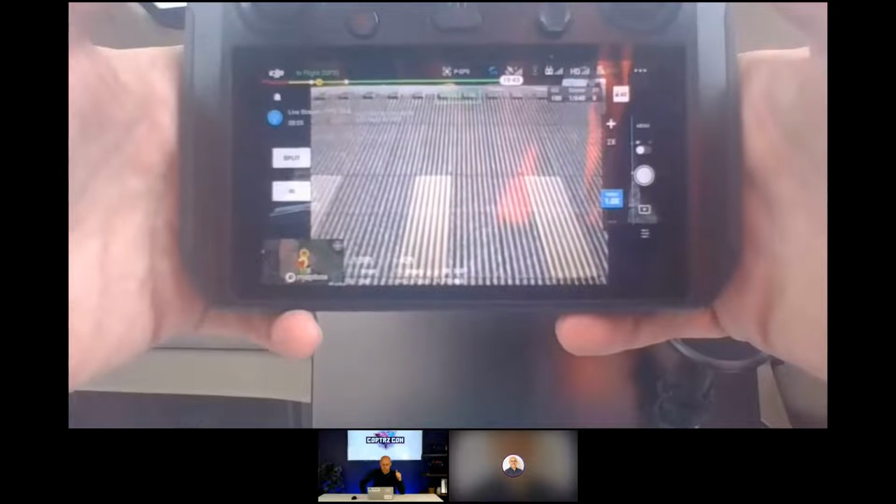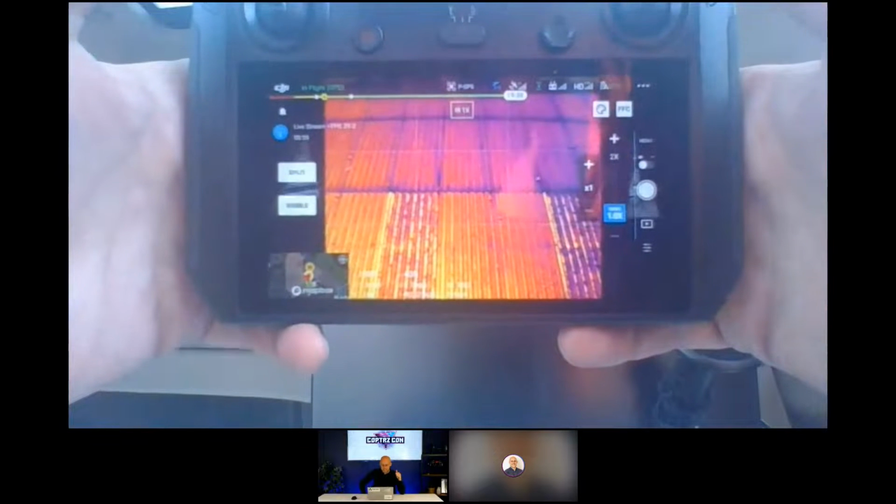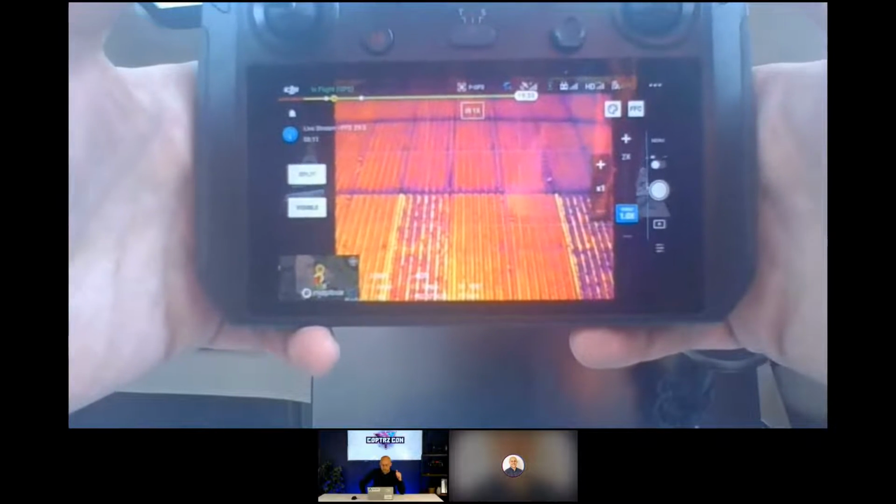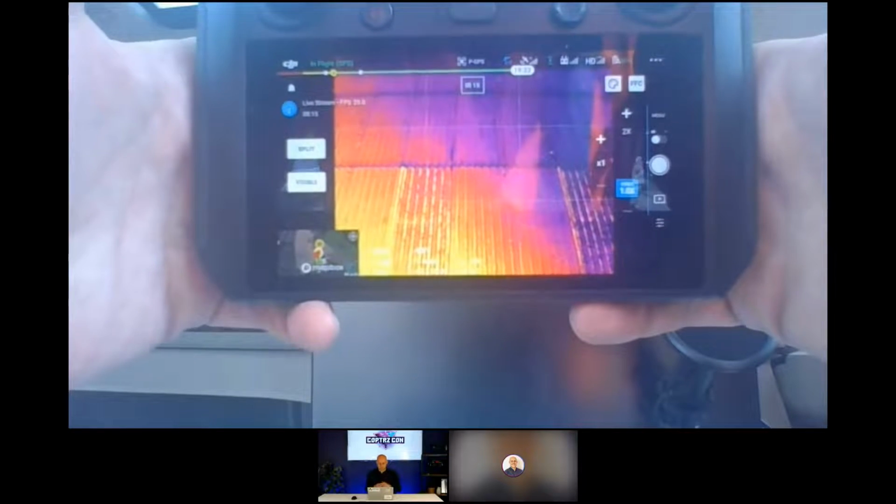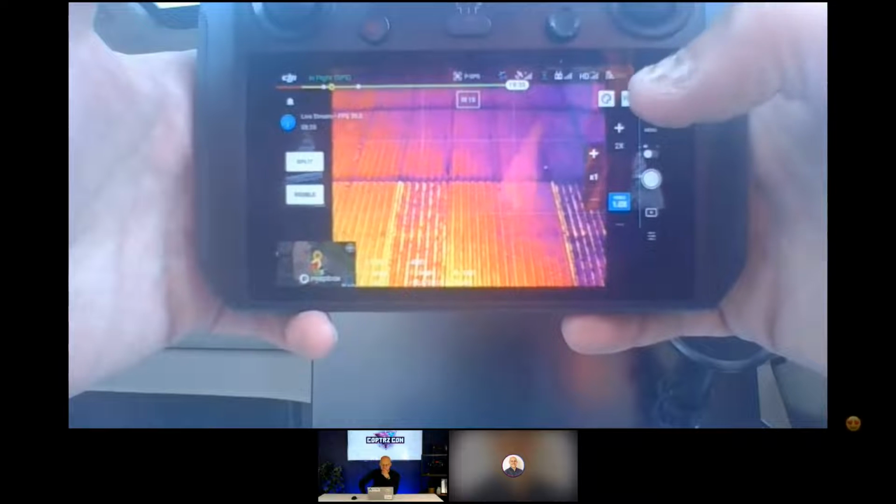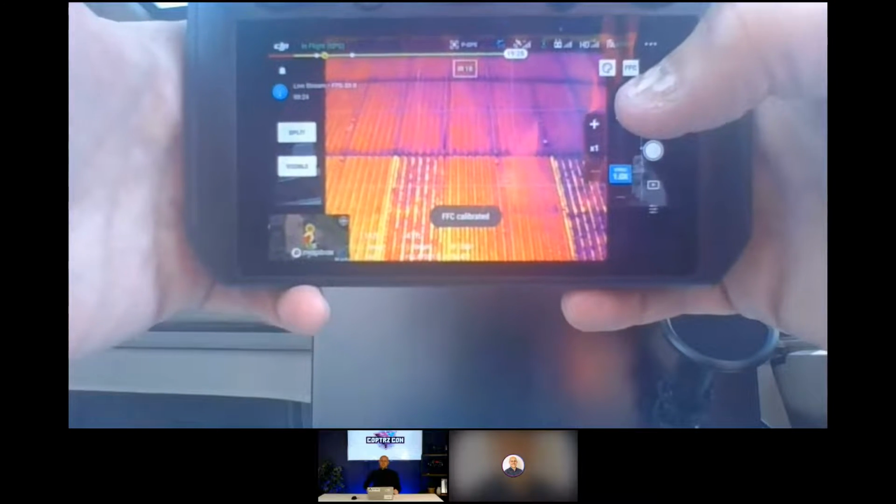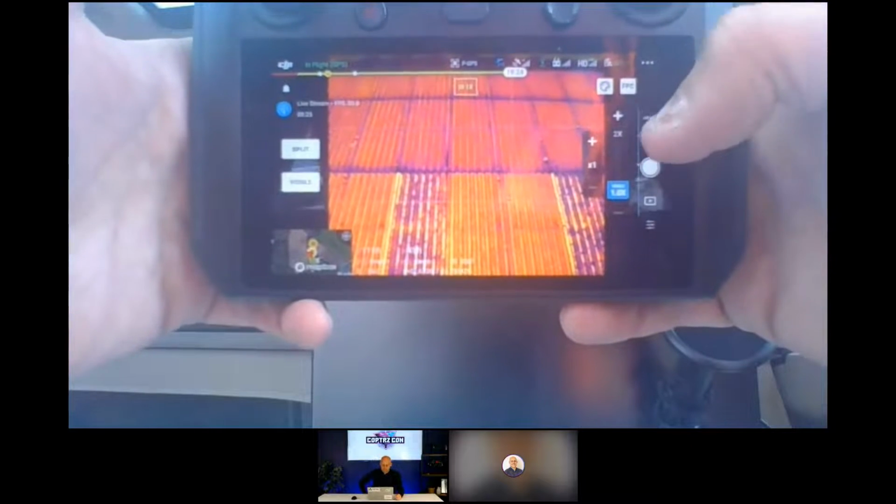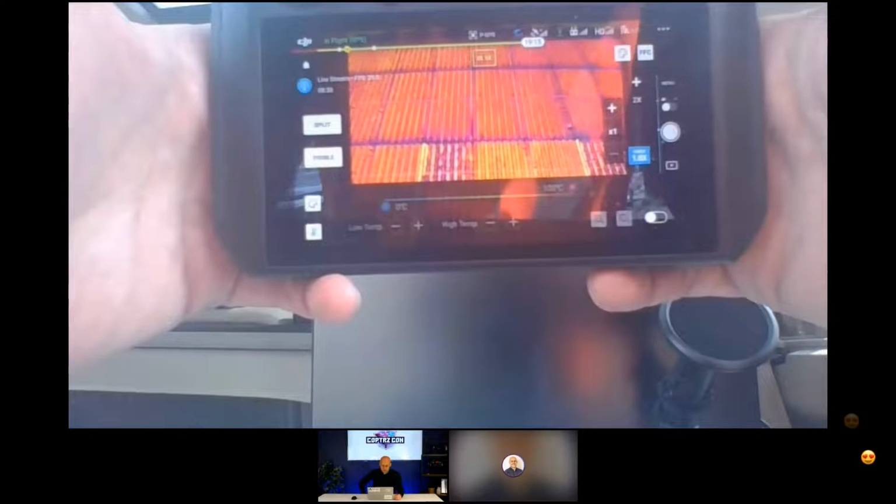Fantastic. So I think everybody is eager to see. So this is thermal now. I haven't changed any of the settings. This is straight out of the box. So this is the thermal setting. Straight away we can do flat field correction. It's got the calibrate button, so you can calibrate the sensor. It's got auto function built in as well. On the color palettes, you can choose different thermal color palettes.